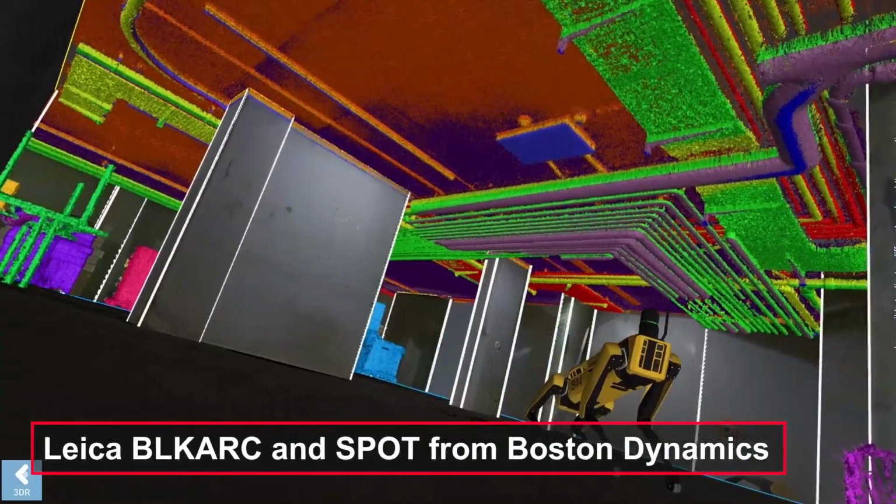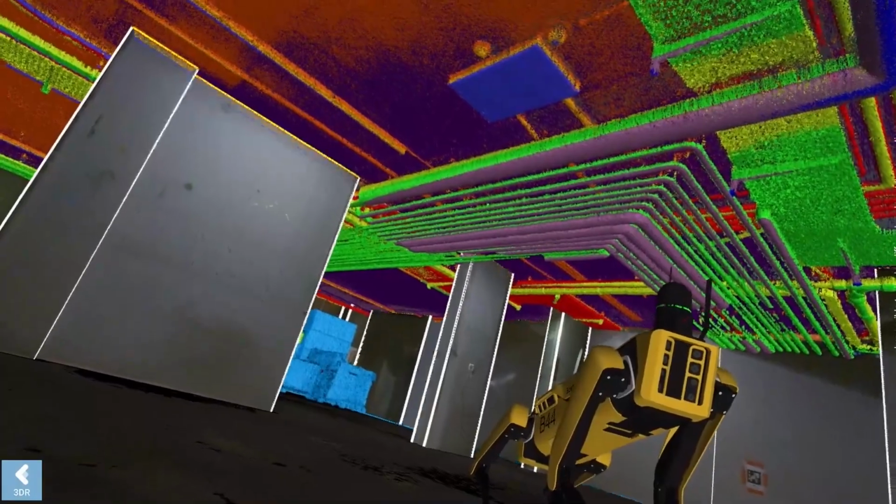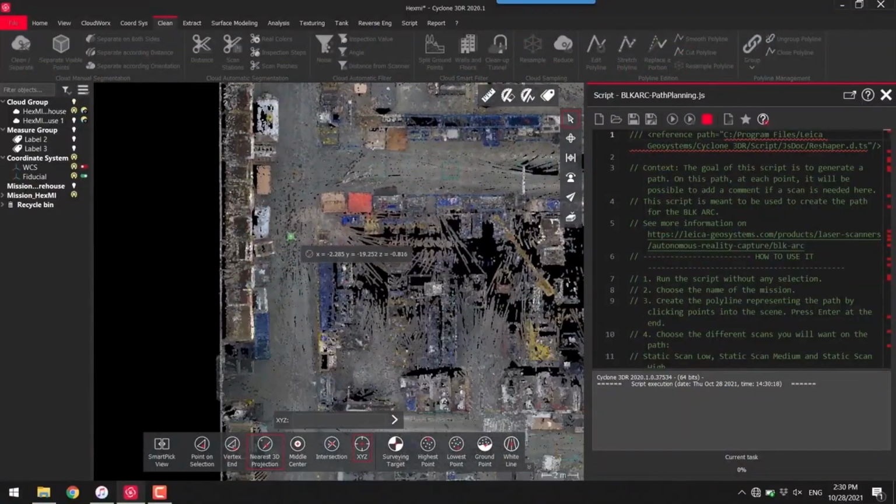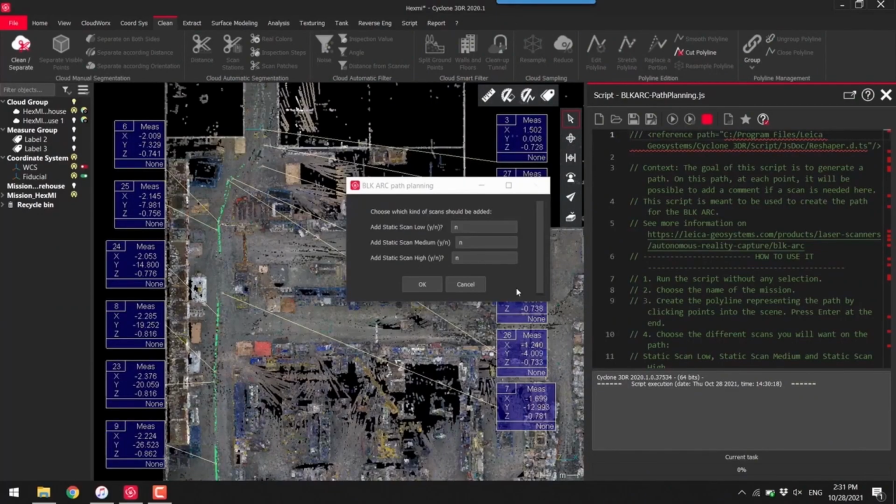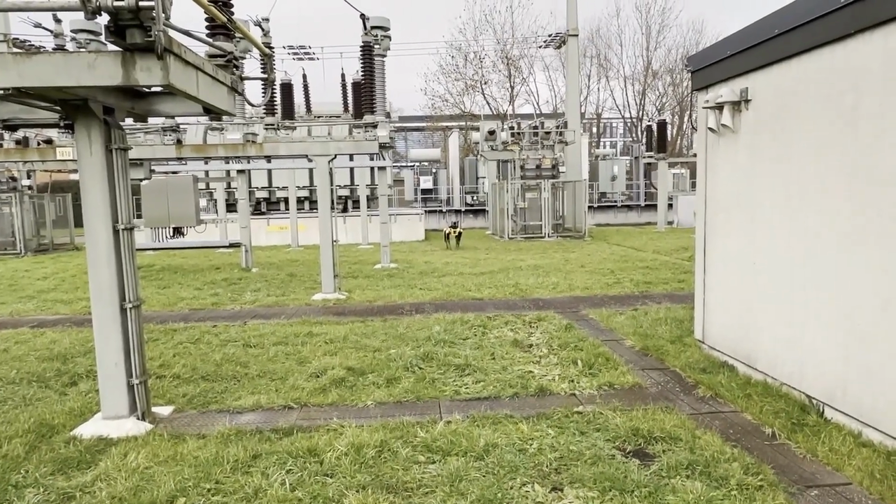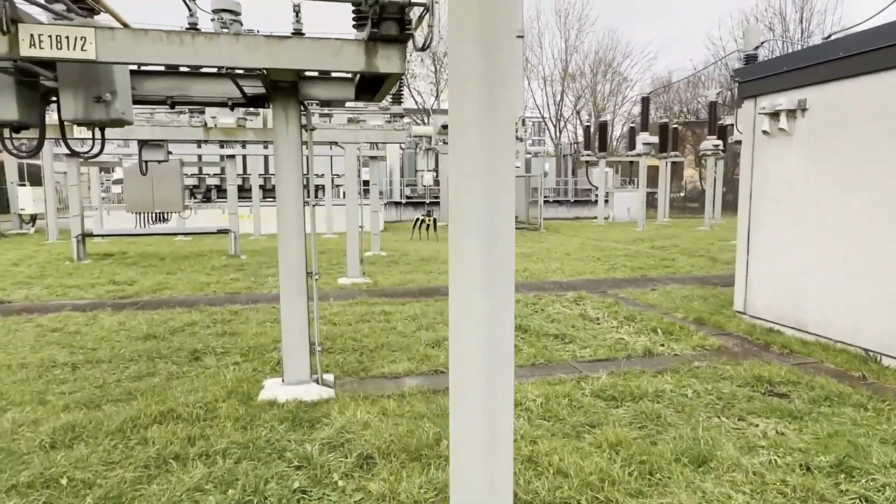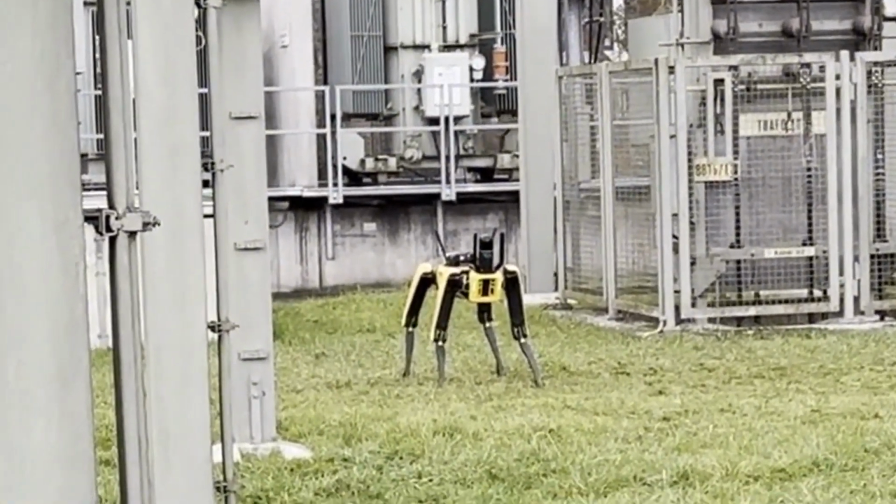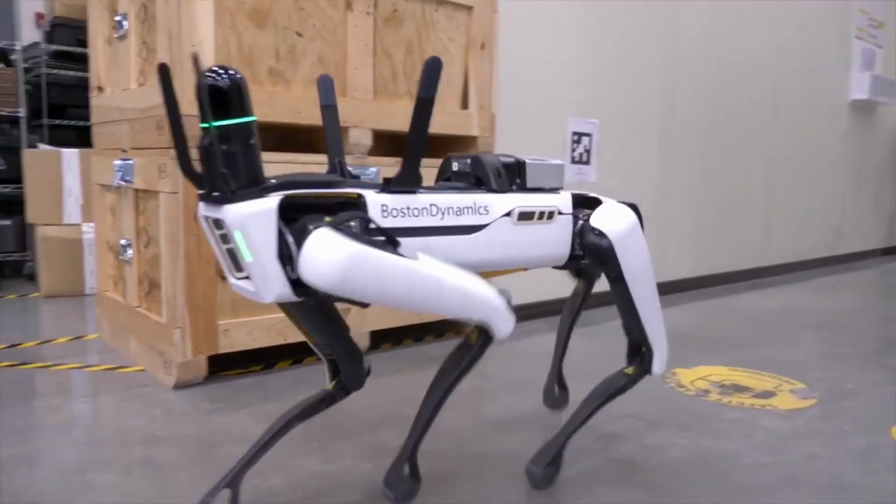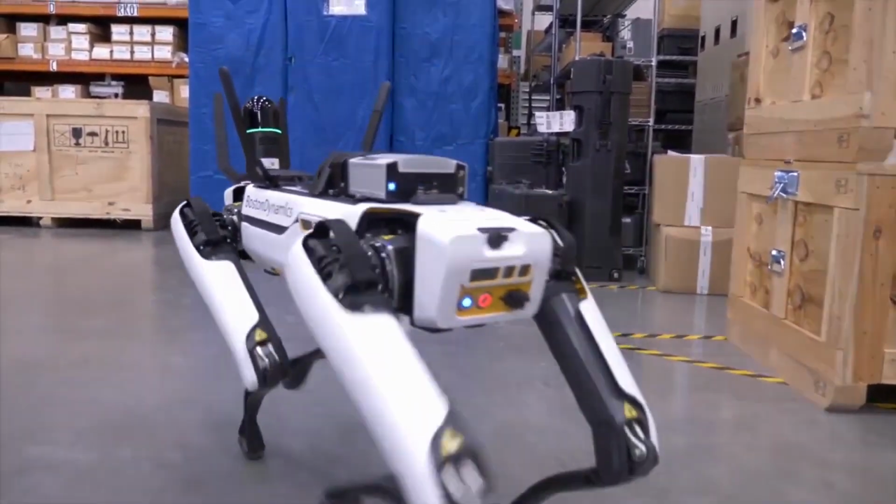Today we will have a look at the Leica BLK ARC placed on the Spot robot dog from Boston Dynamics. That combination of units allows us to do repeatable missions with predefined rules uploaded to the robot. And I should mention that BLK ARC can work in 2 different modes. Mobile mode, in which the device captures data while the robot is moving, and static mode. In this mode the device can capture data as a typical terrestrial scanner, which increases the quality of data but could take a bit more time for capturing. Settings with the predefined location of static scans could also be uploaded to the robot, so it will make stops in the desired locations by itself.